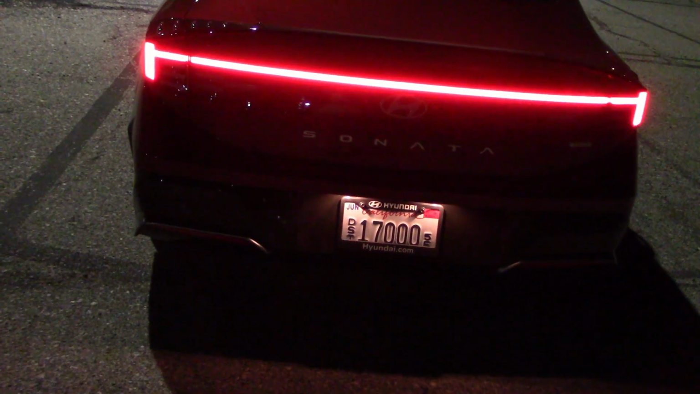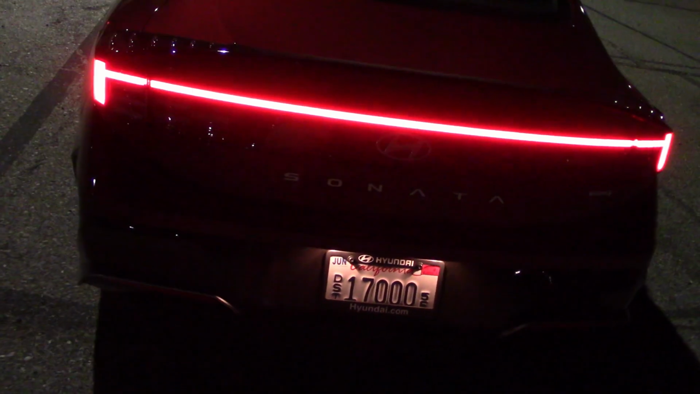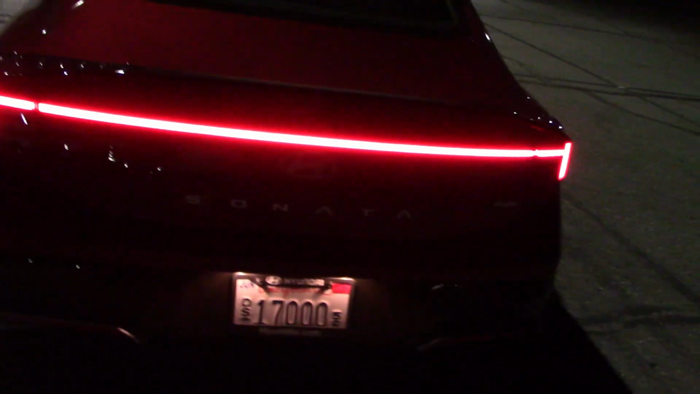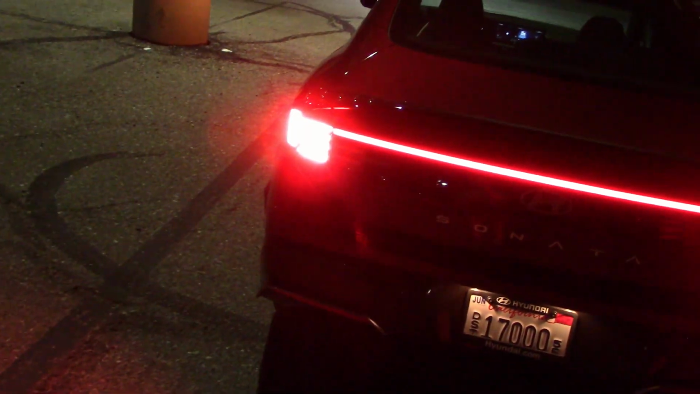And here's what the rears look like. A nice wide stripe. Looks nice, but it makes you wonder how much it costs to replace if it gets broke. And here's what the emergency lights look like. Interesting, they don't have any lights on the mirror.